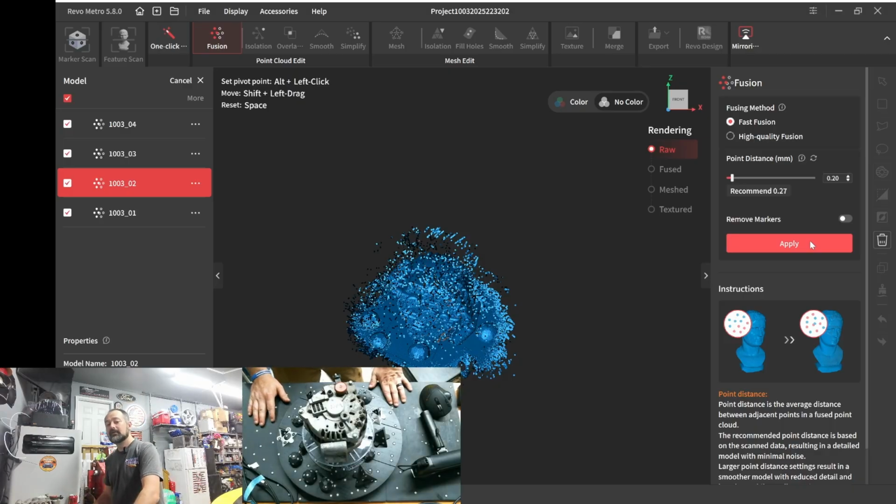Settings wise, again, like I try to point out, Revopoint's default will scan from like 200 millimeters to 400 millimeters. But the optimal scan range is usually like 205 to like 300. So I take those helpers out of the way.